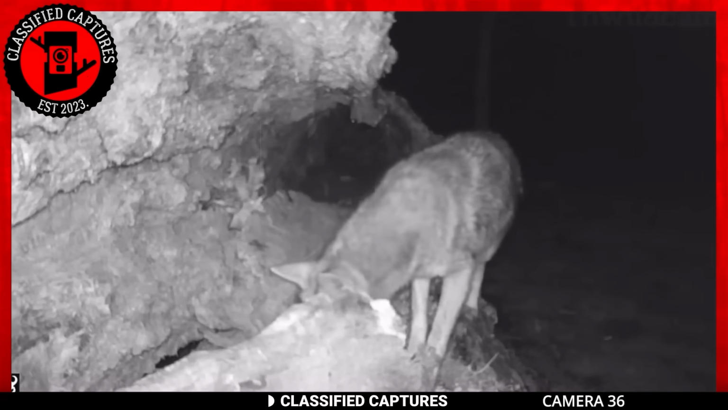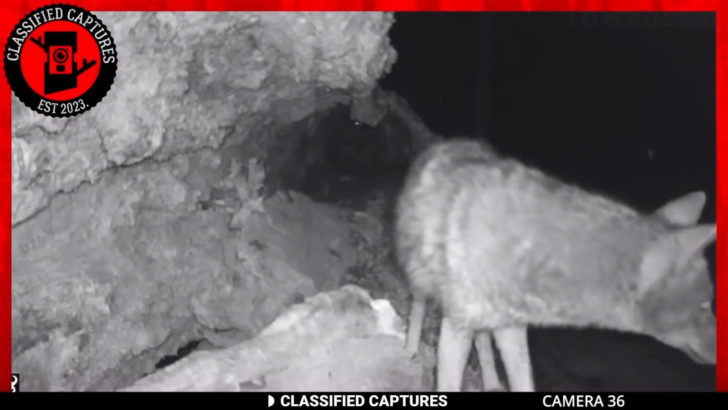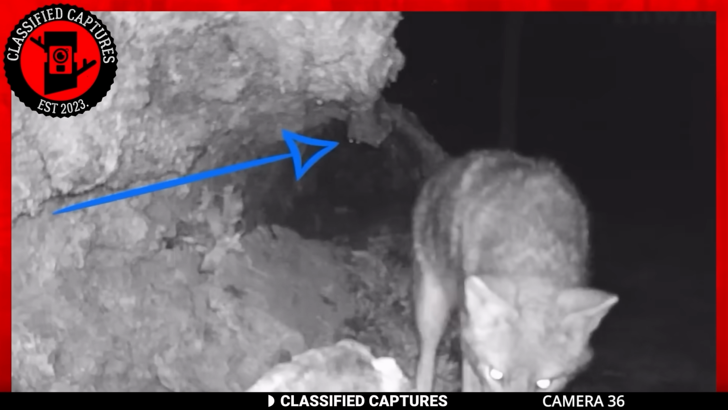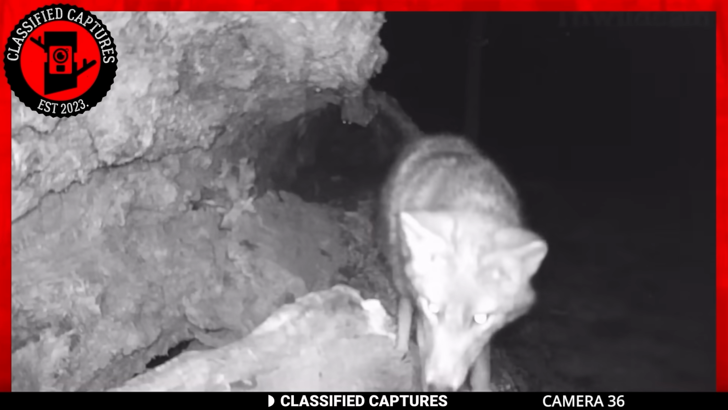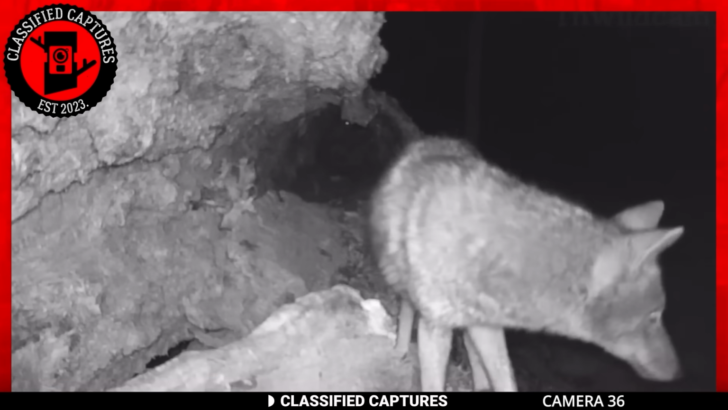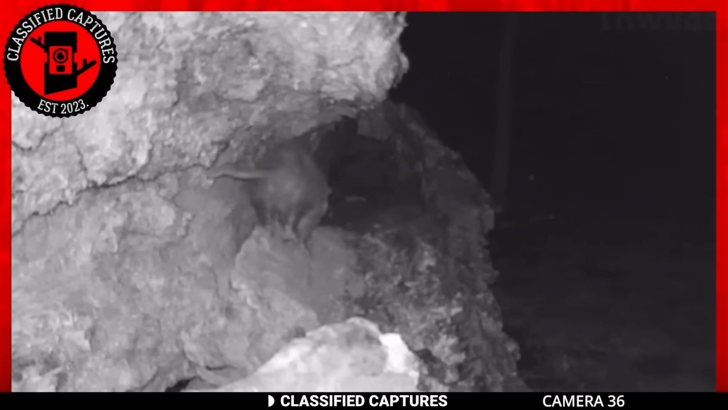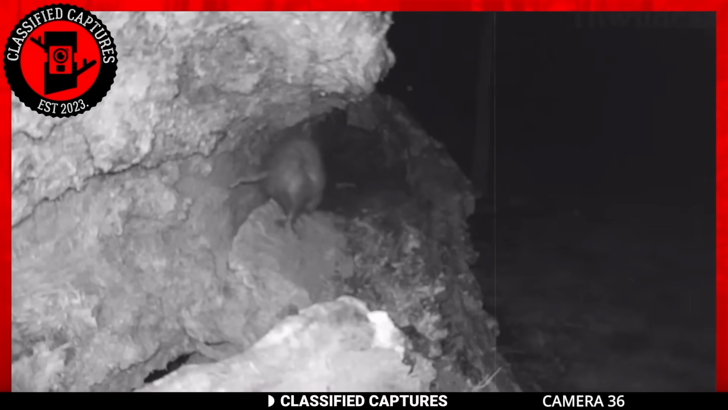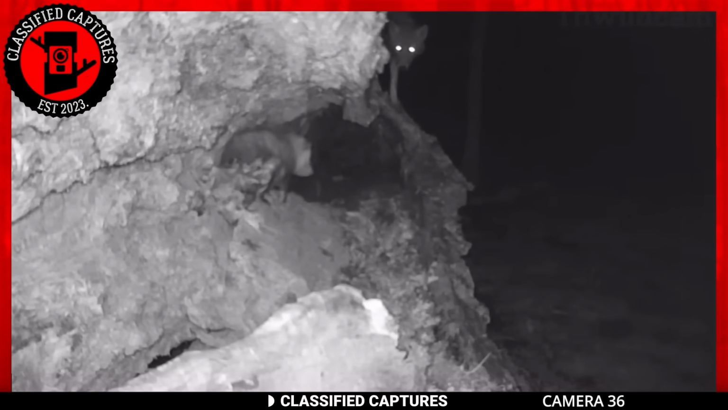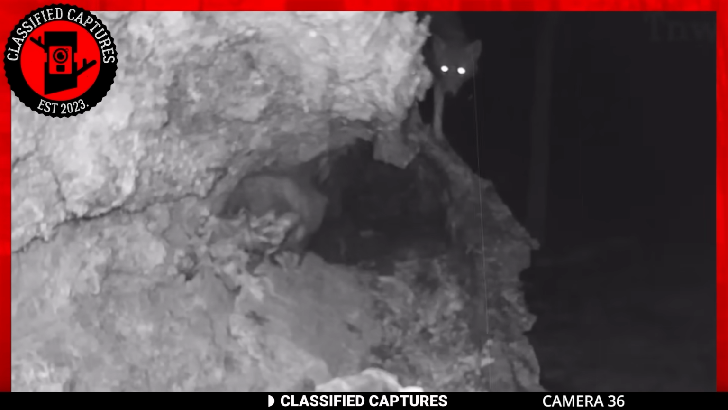Just as the coyote prepares to strike, the possum vanishes. However, upon closer examination of the footage, two eyes can be seen deep within the rock. Unable to see and possibly smell, the coyote moves in the wrong direction and the footage ends. A part of me wants to believe that the possum actually escaped, but then again, this is the wild. I wouldn't be surprised if the coyote ended up finding and consuming it. It's sad, yes, but that's the circle of life, in the wild at least.